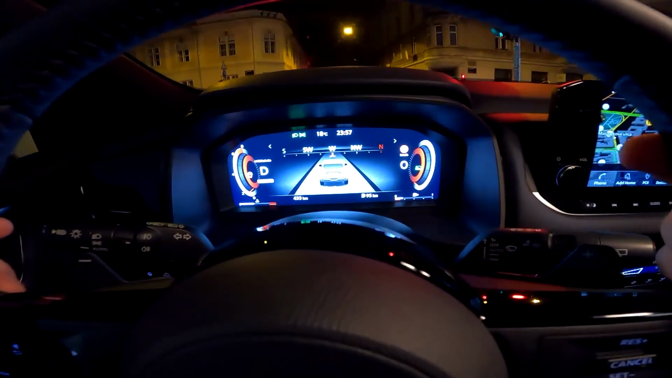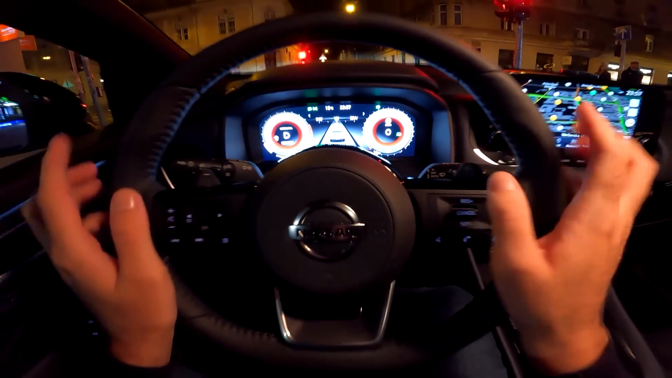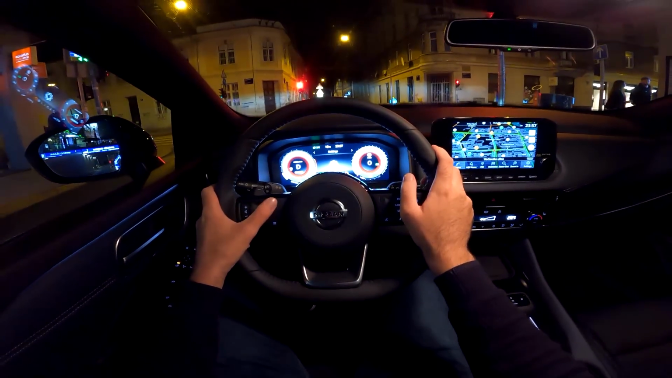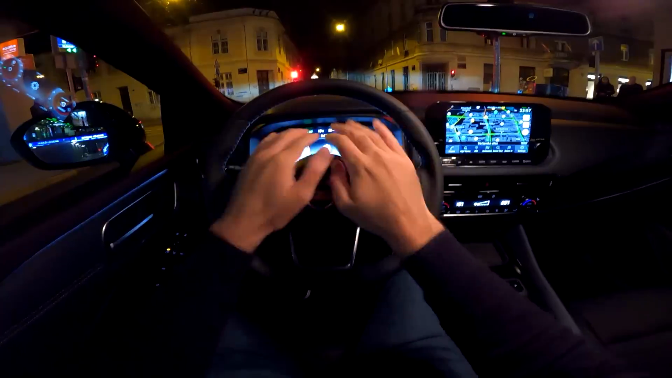So in front of us, digital cockpit. Let me actually show you the different view that we have. It's this one, so the classic dials. You can also configure the things that you see here in the middle. And overall, this screen is very nice, and the graphics and the contrast is pretty good.